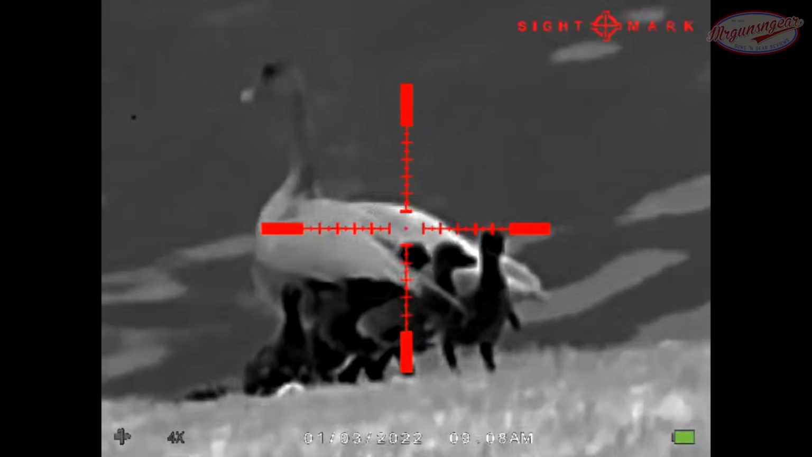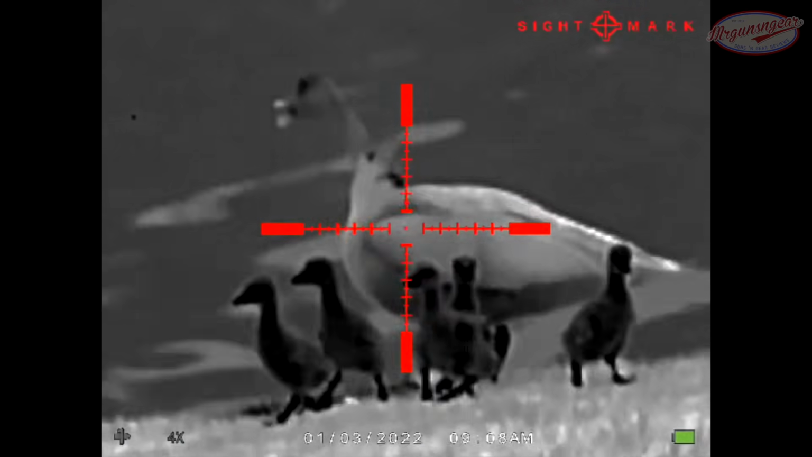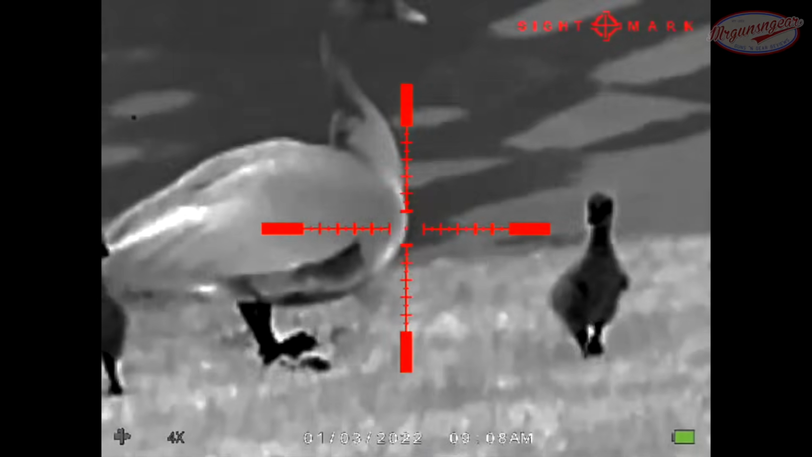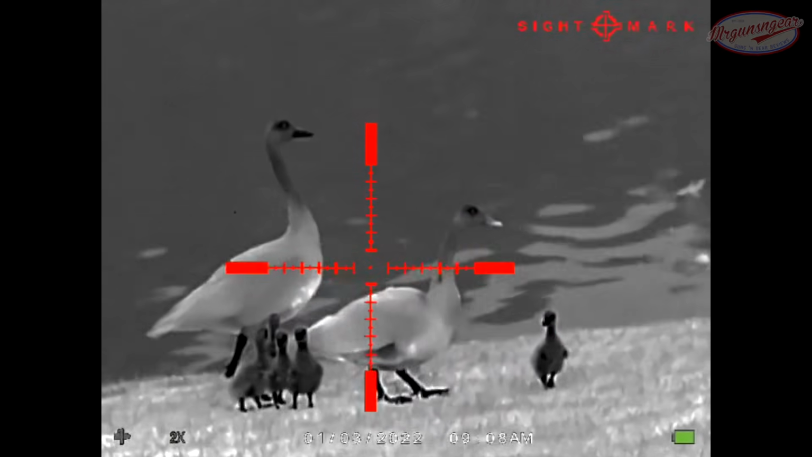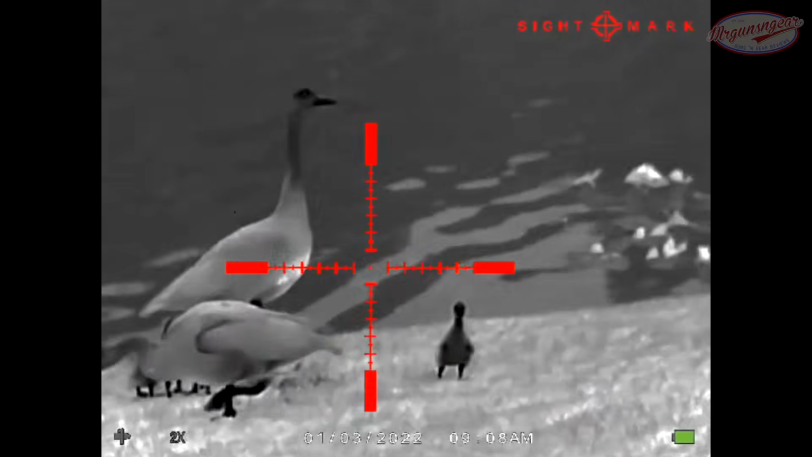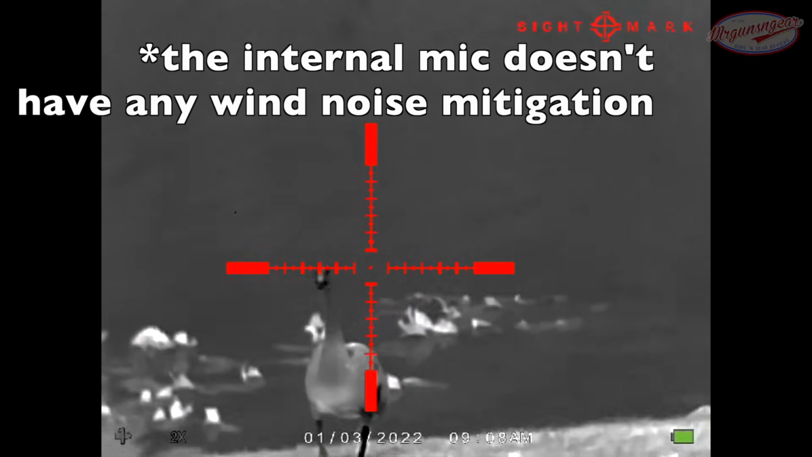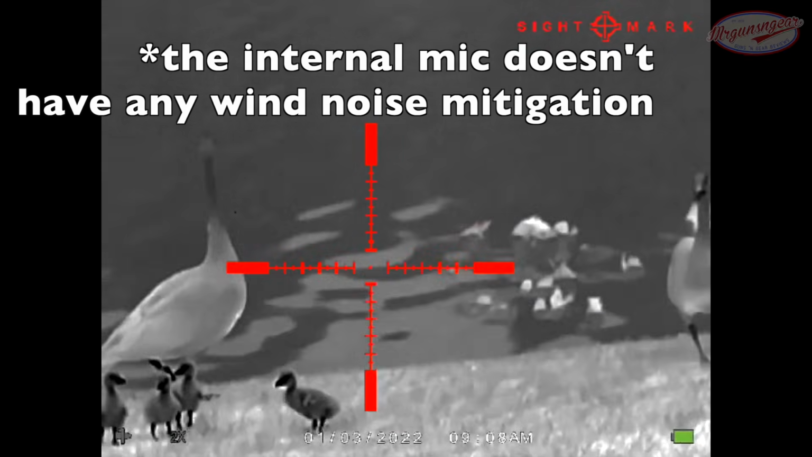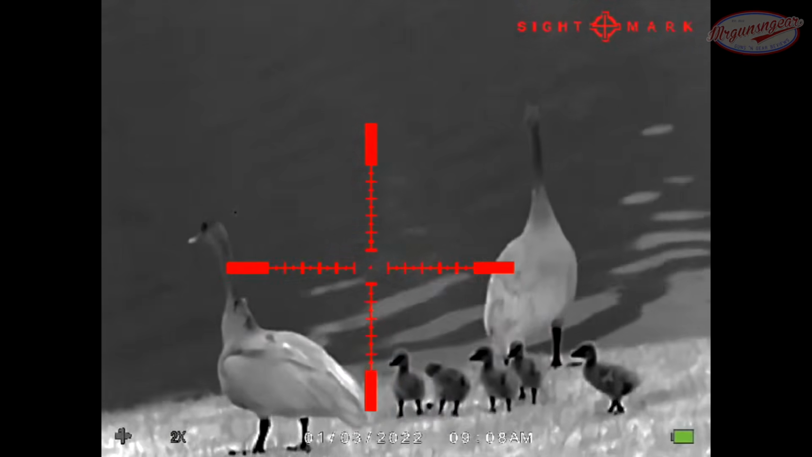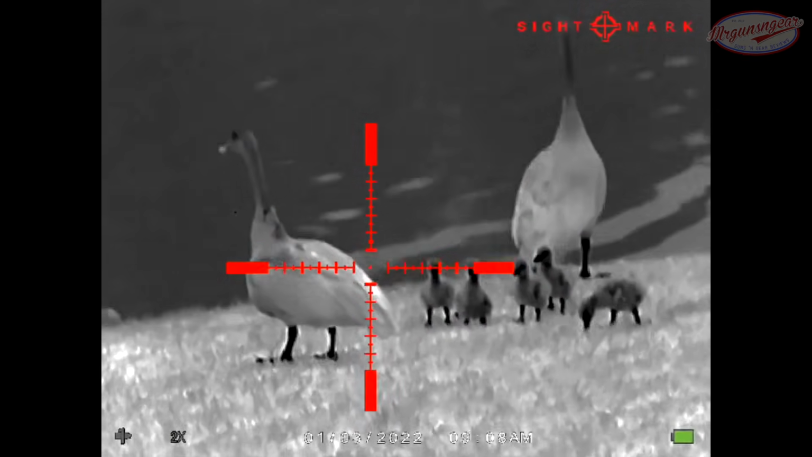We have some trespassing geese, obviously baby geese, daddy goose, I guess. It is completely dark out here right now. I don't even have any illumination. With the naked eye, you literally can't tell these geese are here.